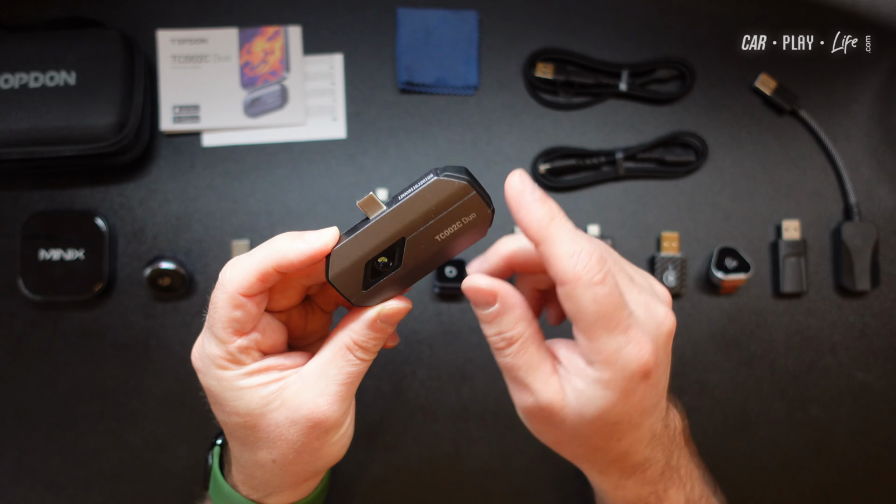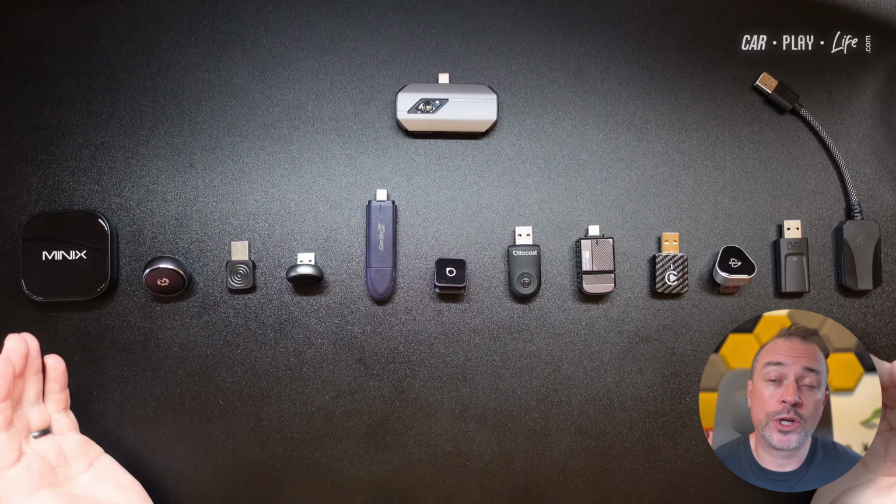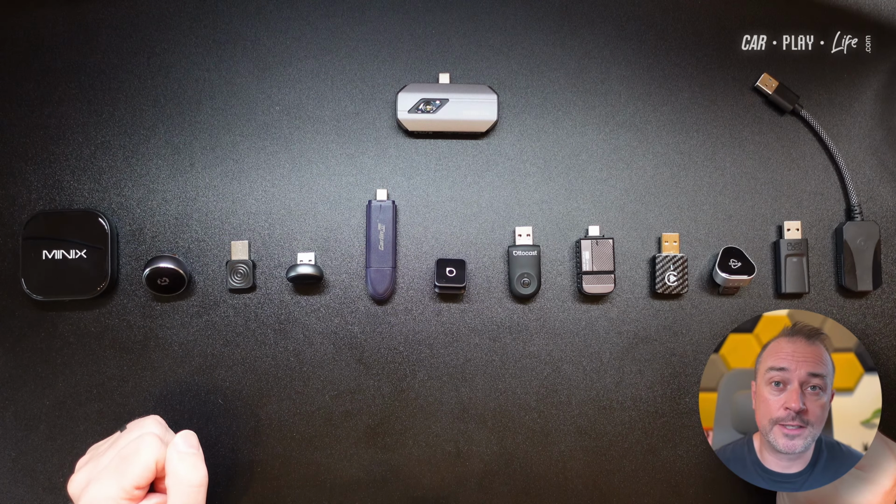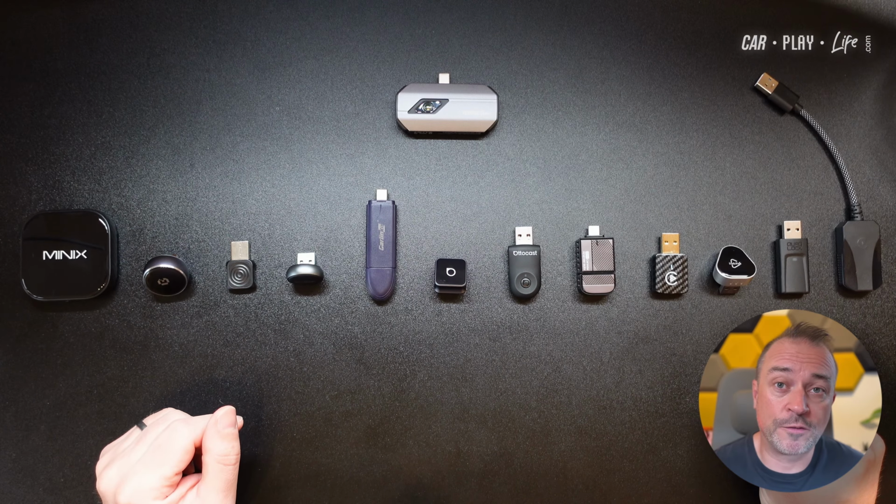TC002C Duo thermal imaging camera for your smartphone, I'll be looking at 12 wireless adapters and we'll be picking out which one is the coolest running, which is the most efficient in its cooling, and which also cools down the fastest. And it was a bit of a surprise to me which adapters really do cool down the fastest.